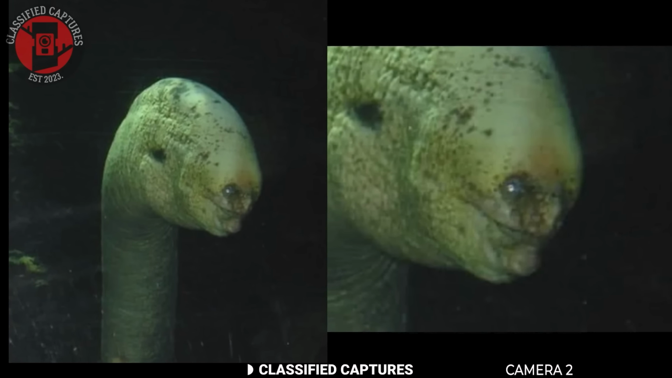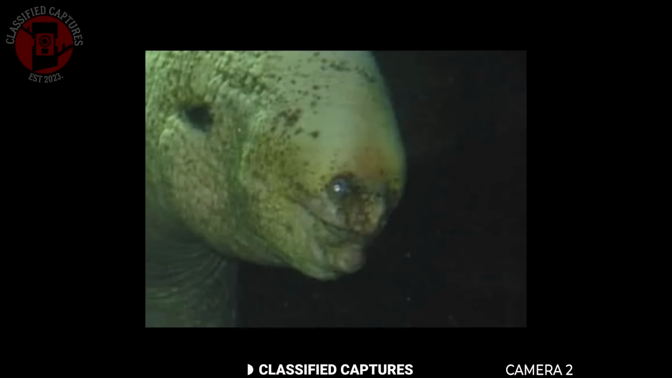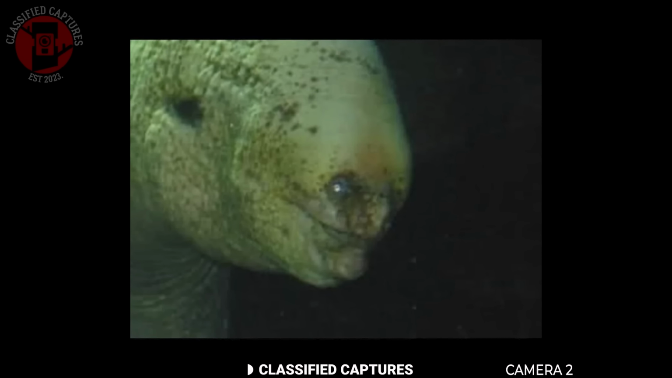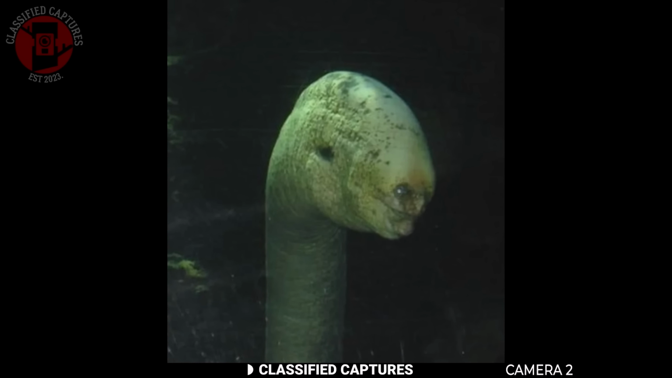When you look closely, it doesn't resemble any known sea creature. It looks disturbingly like a person. This is a new one. Amalfi has been the site of legends and strange sea tales for centuries, but never something quite like this. A creature between man and beast. What are we looking at?